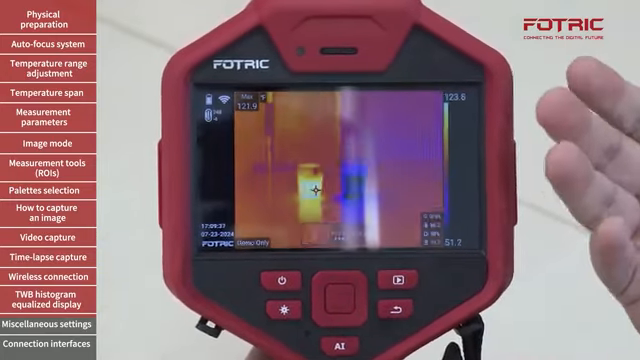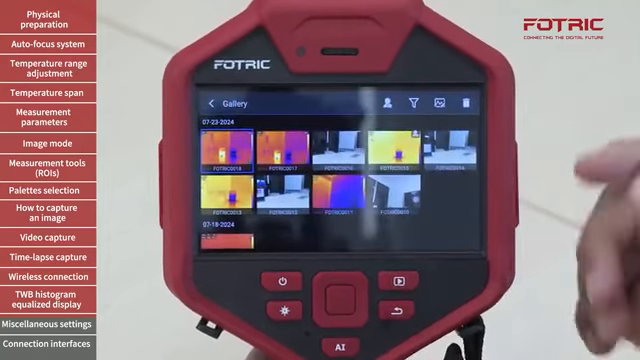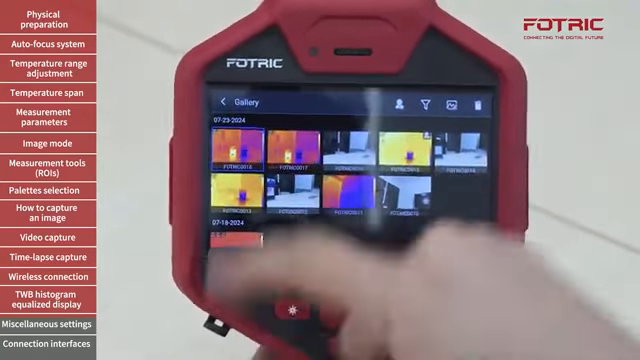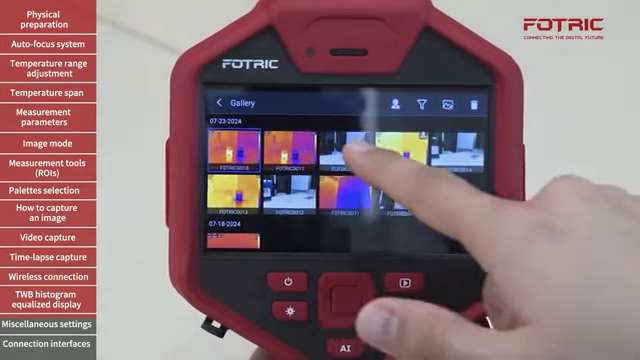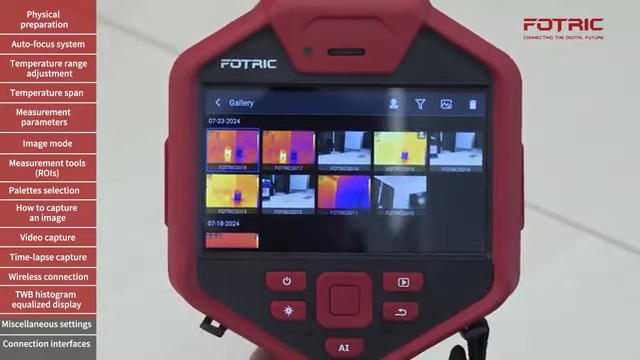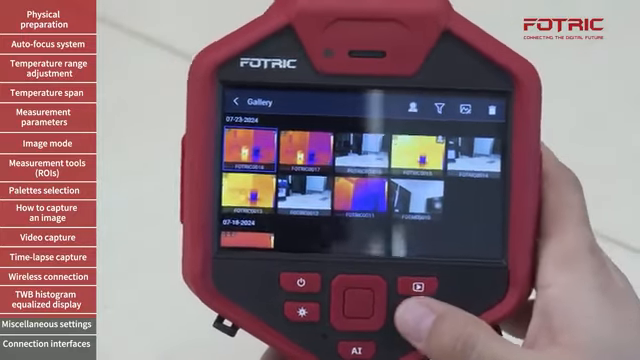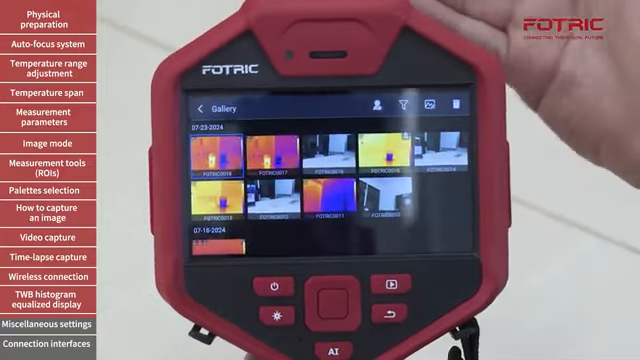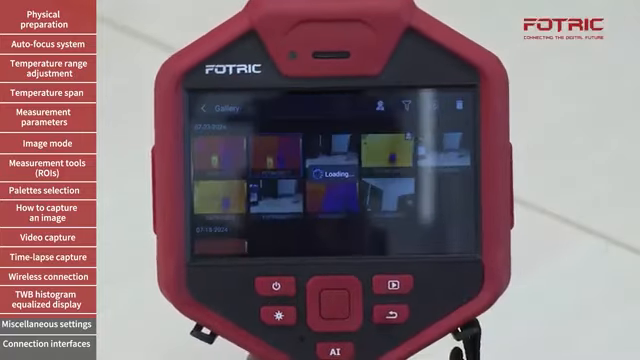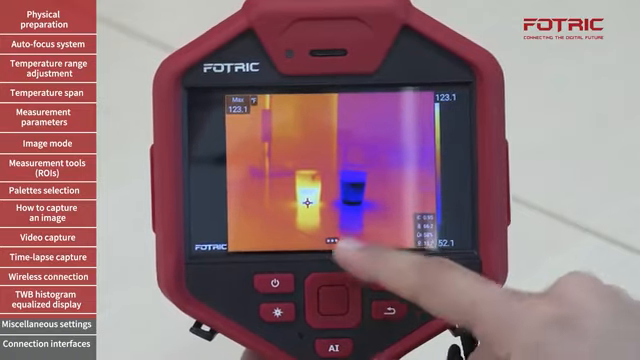And if I save the image by clicking the second time on the trigger, now you see that I go to the gallery and only one thermal picture was taken. While previously, both the thermal and the digital were taken at the same time. One of the advantages of having a good digital camera is that whenever I open one of these images on the gallery for post-processing on device,